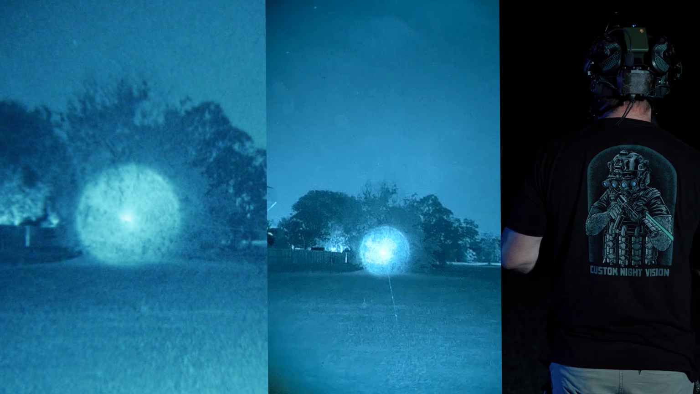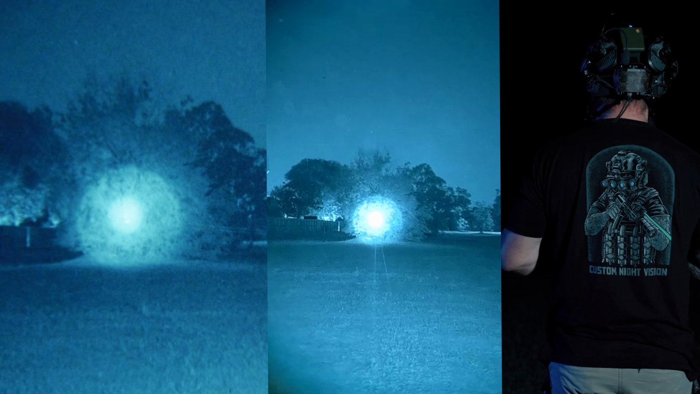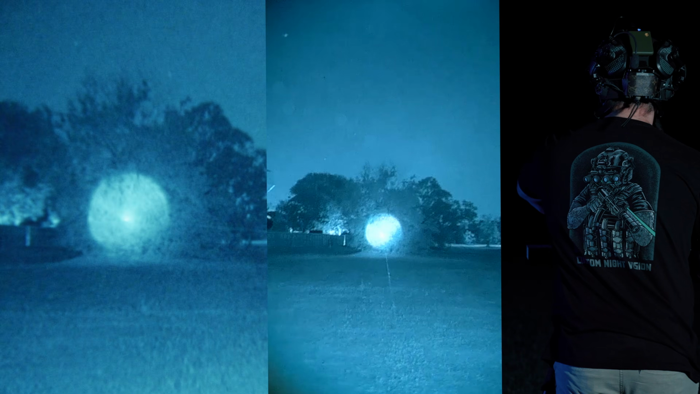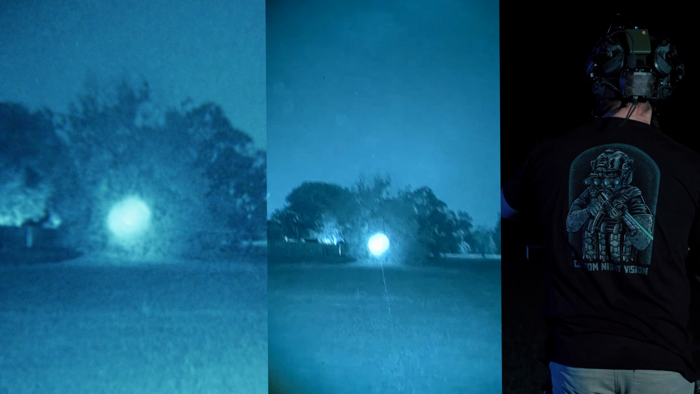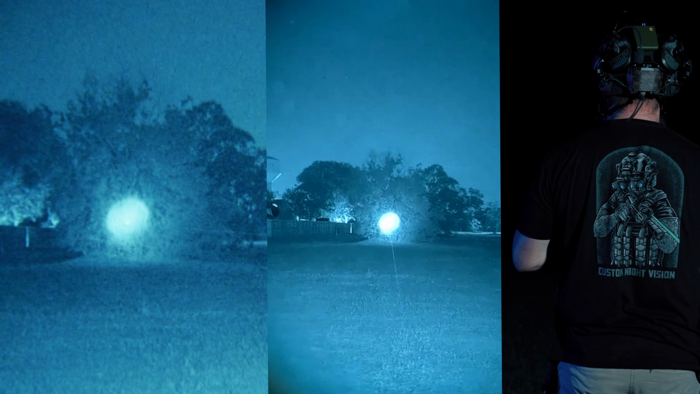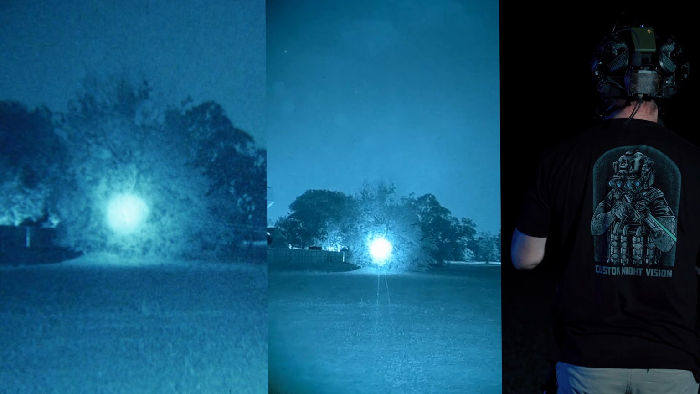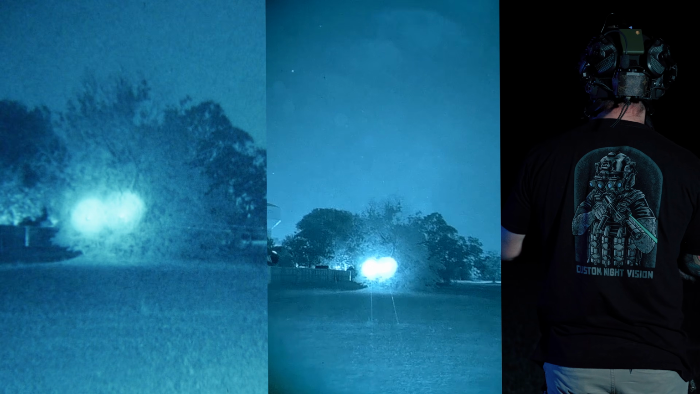Let's compare the PEQ-15 and the RAID. Go ahead and tighten that illuminator down a little bit and make it more apples to apples. So again, this is a full power PEQ-15 on the right here, and now I'm going to activate the RAID. See if I can't turn this a little bit. There we go.